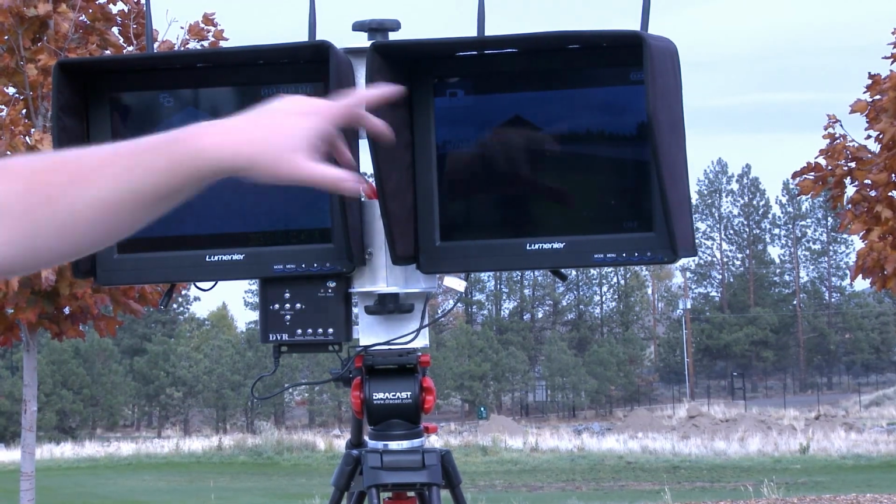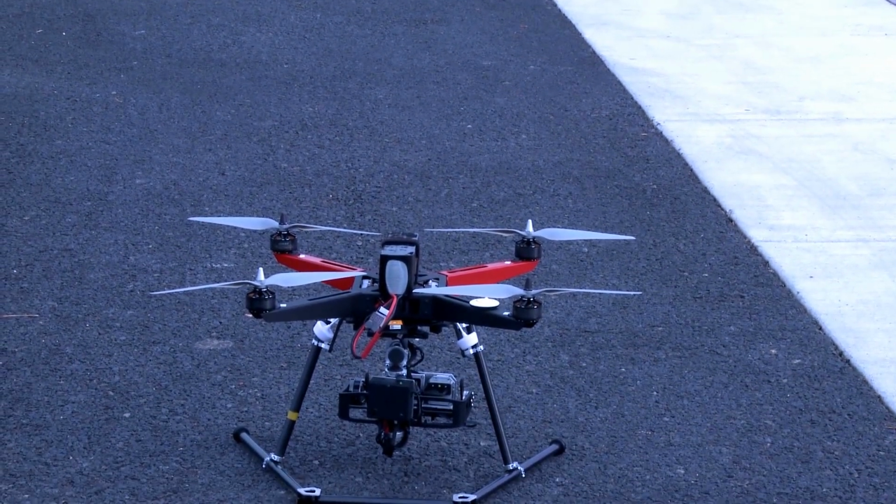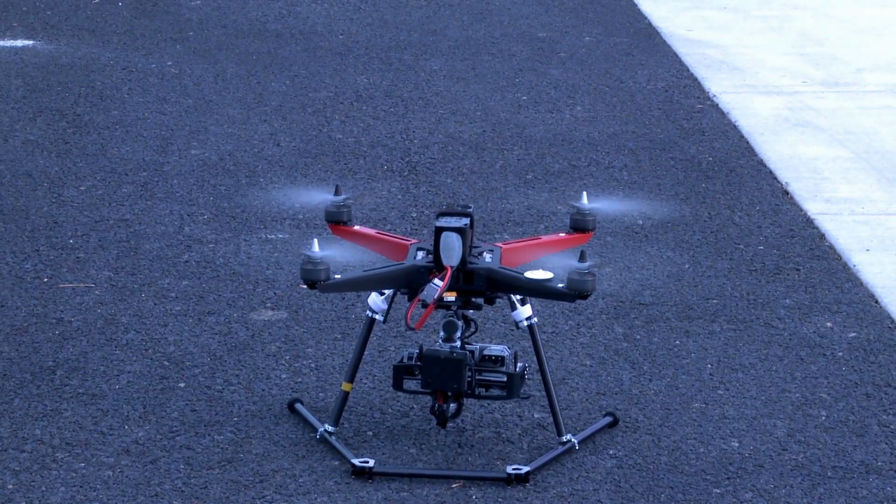You can see that there's a building in the background here that we use to stage. So we're going to go ahead and fly up the quad and take a look at the building from the air. So I'm going to go ahead, sticks in, down, arm the quad. We're going to go ahead and take off.